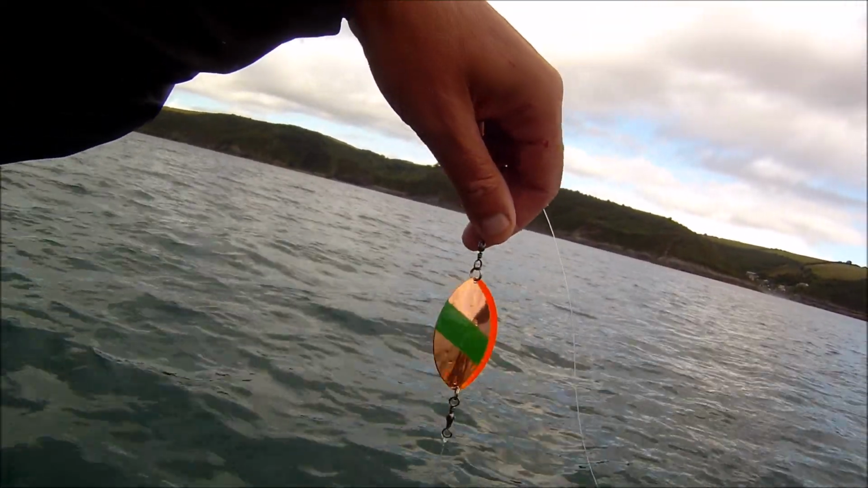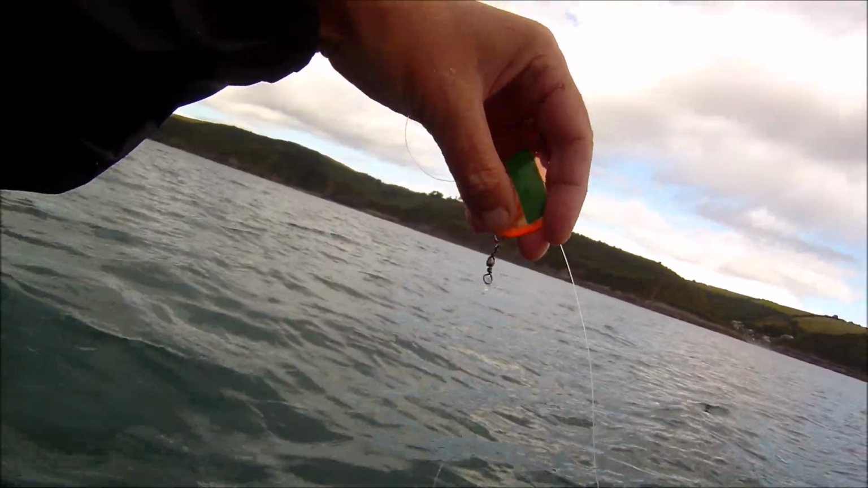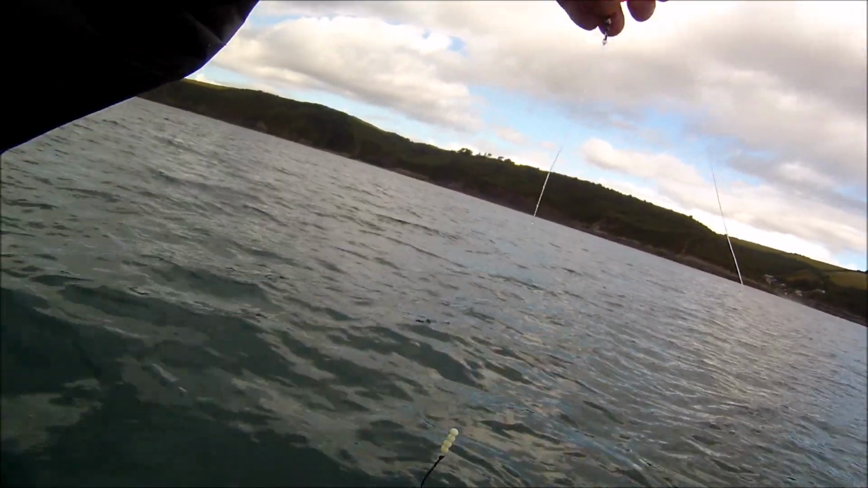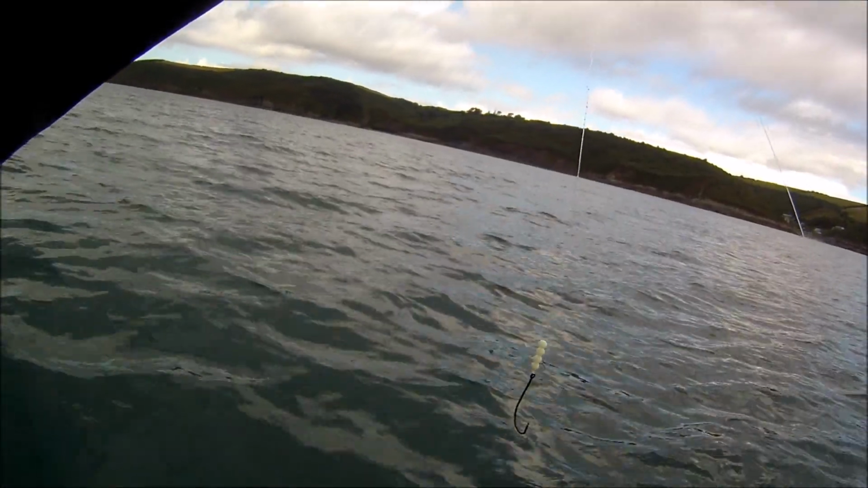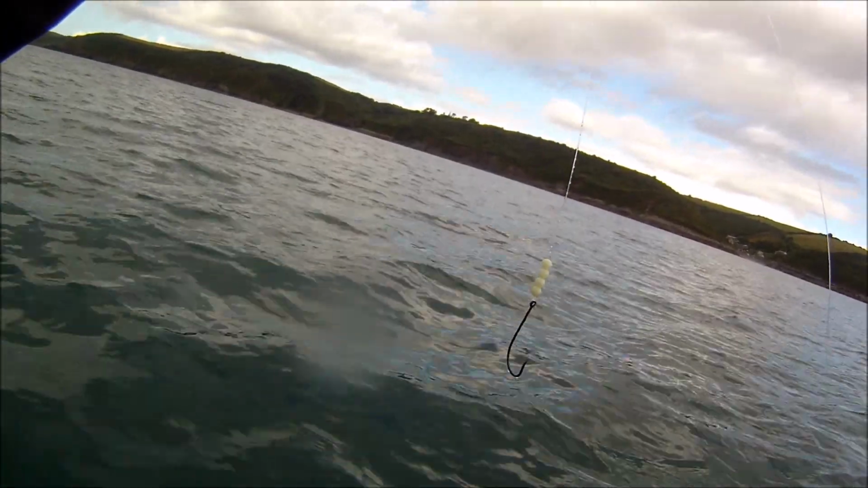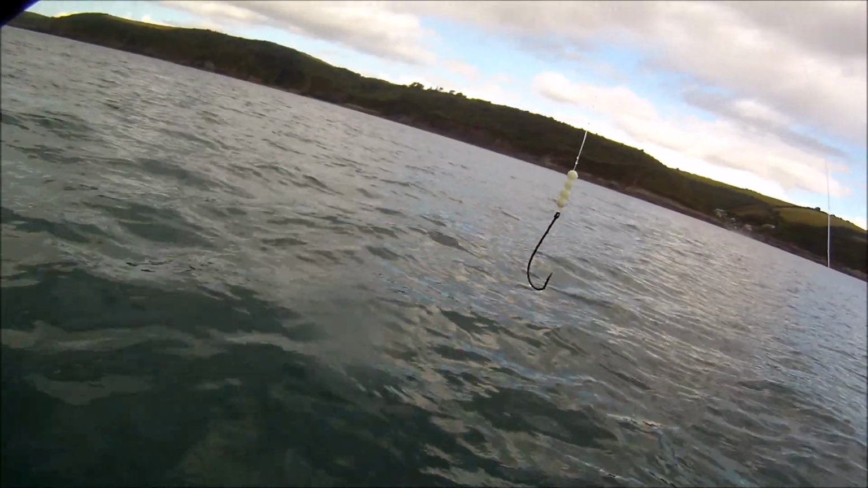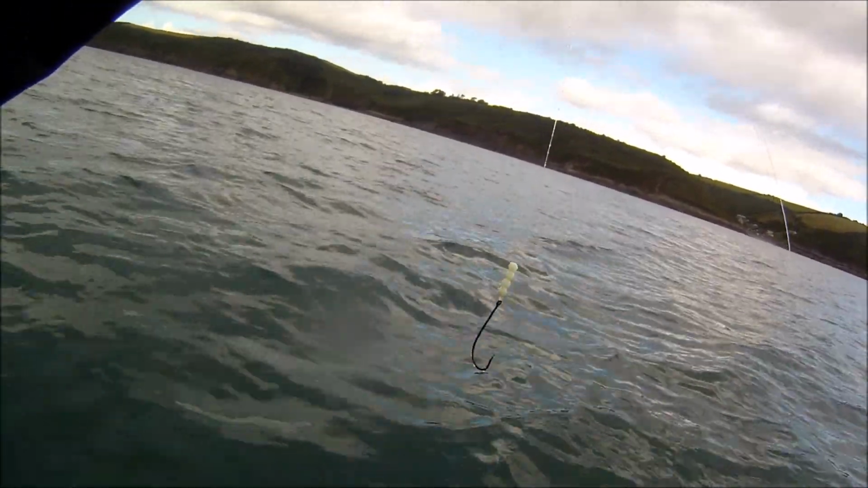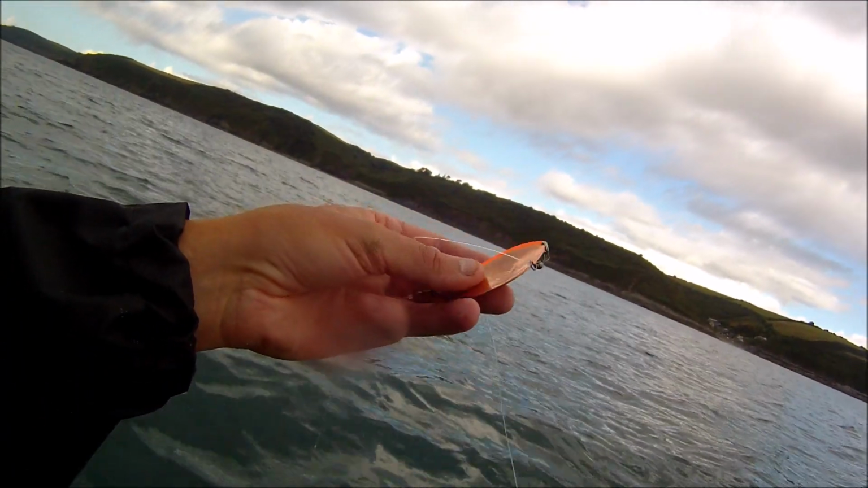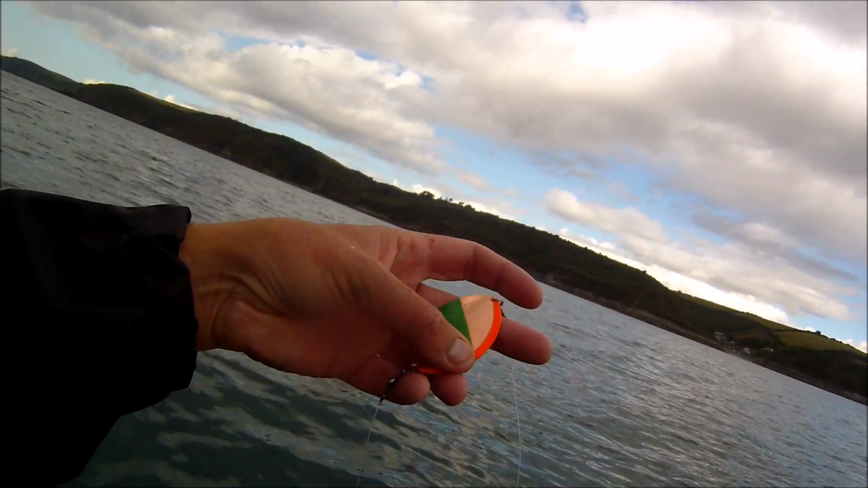So that's an attractor spoon. It's an inline spoon, so it's tied one end on a swivel, and then the hook link is just tied to the other end of the spoon. And I've got about 12 inches to 14 inches, and this is 30 pound fluorocarbon. And as an additional attractor, I've got just a few beads there just above the hook, and a size 1/0 hook. So it's identical tackle on the other rod, the only difference being the spoon on the other rod is silver. So I've got different coloured spoons.